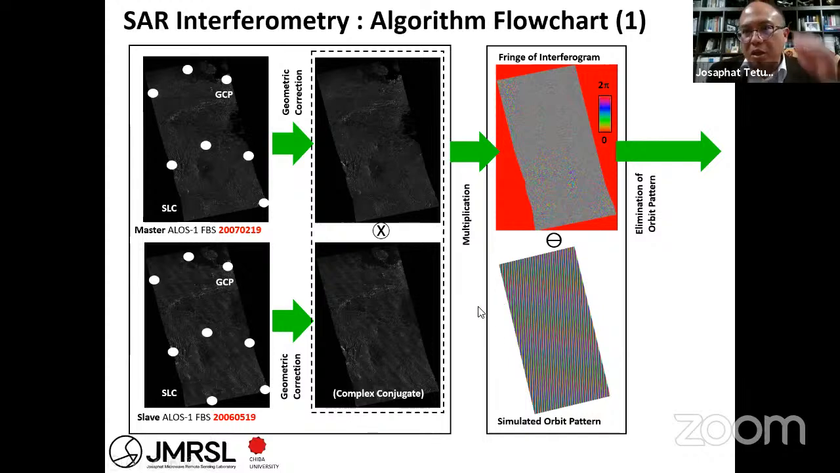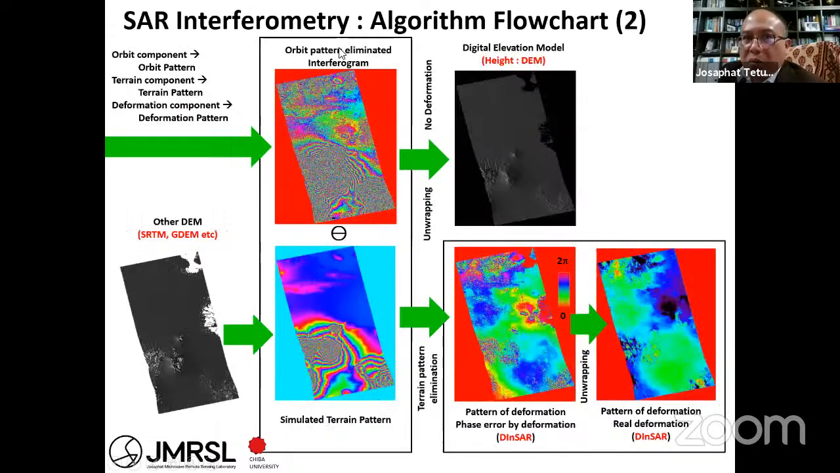Orbit information: when the satellite is moving, you transmit and receive every pulse, and it has a phase change. You can see it like this one, the simulated orbit pattern. You can get it by simulating using the existing DEM. After that, you can subtract the simulated orbit from this fringed interferogram, and you get the orbit-pattern-eliminated interferogram.